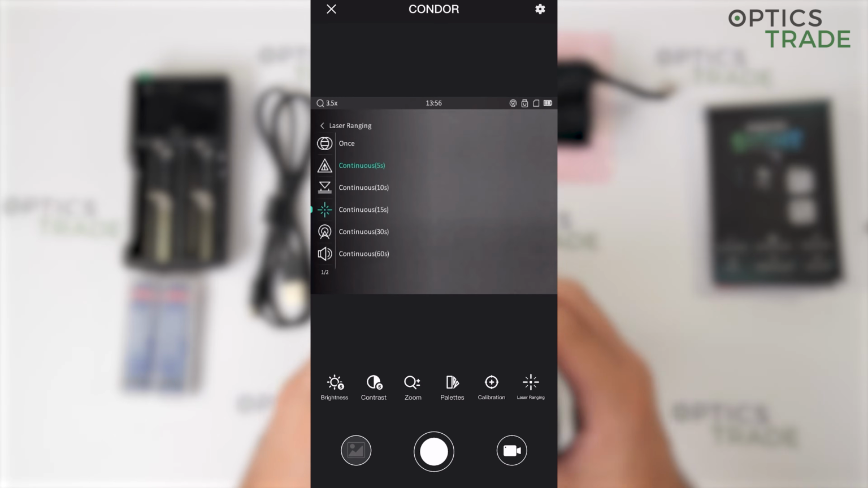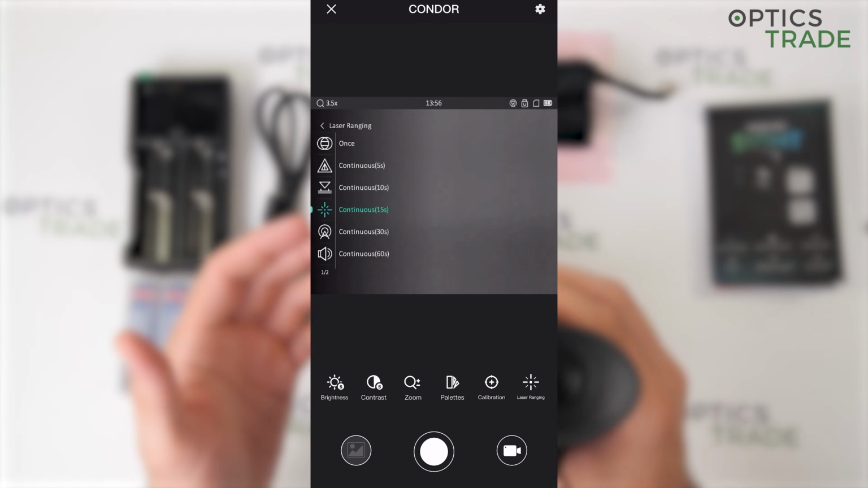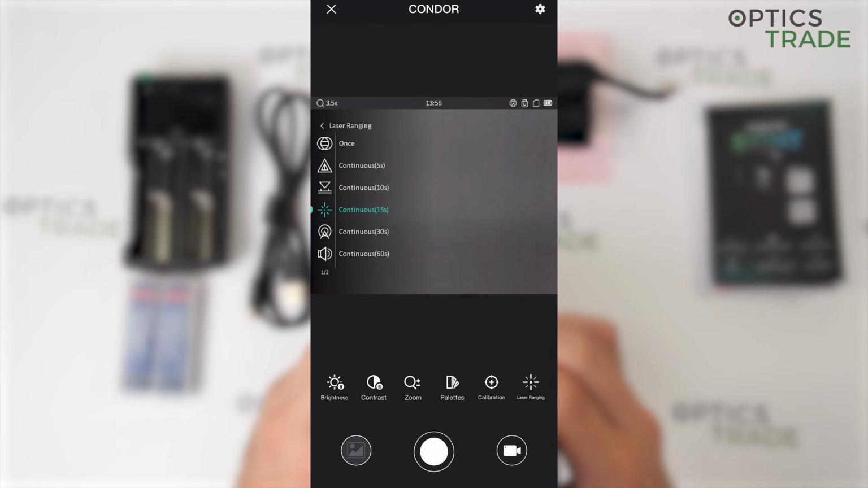So in this case we have one measurement or up to 60 seconds of continuous measurements, which is in my opinion perfect.